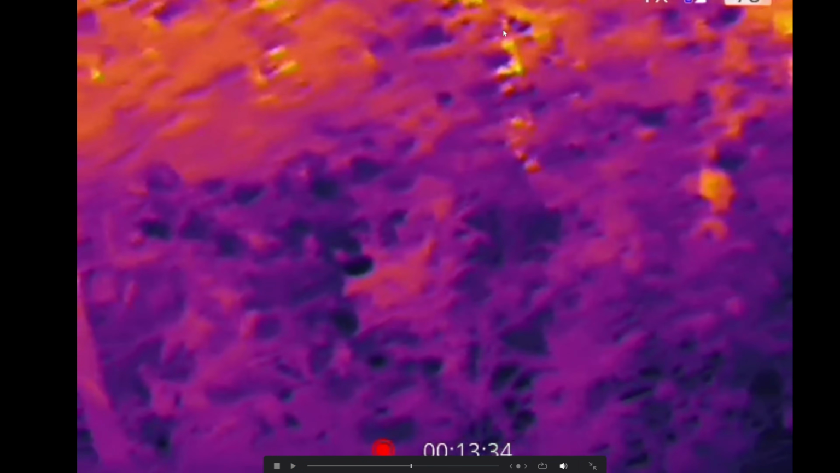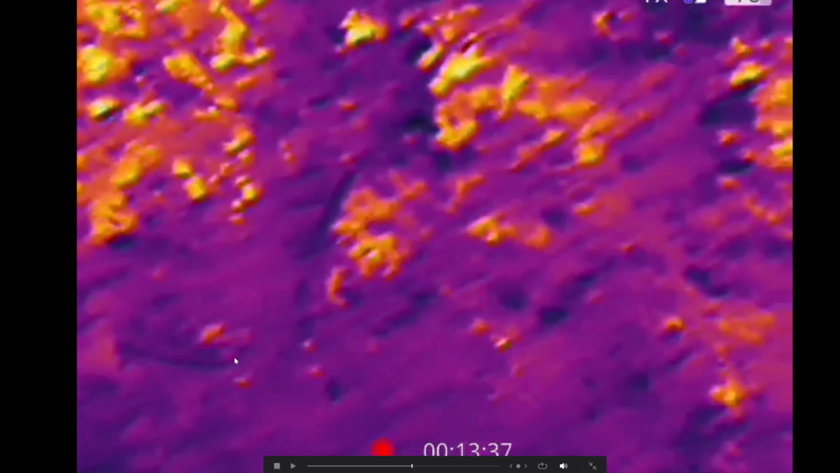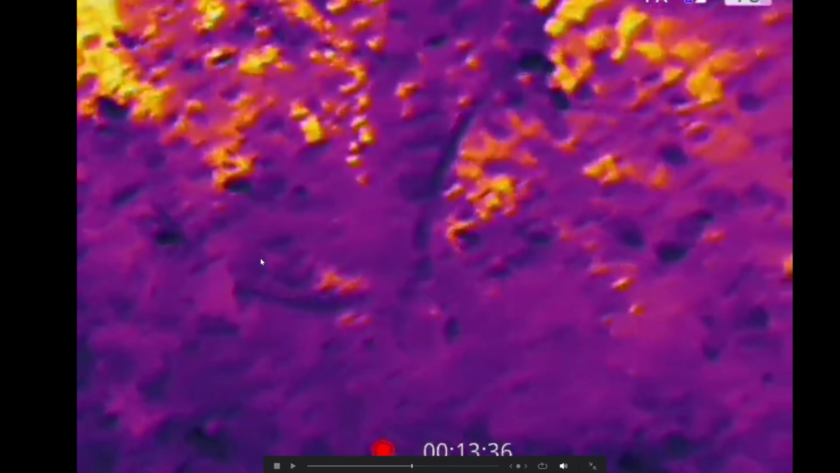That also looks like a similar type of a head. And then it looks like that thing kind of climbs down the tree. I don't know. And then it looks like this is climbing down the tree right here as well. Because that's where that first one was. It was up here at first, and then you can kind of see that the heat signature moves down, and now it's like climbing down the tree. And this is like right when I hear that noise.